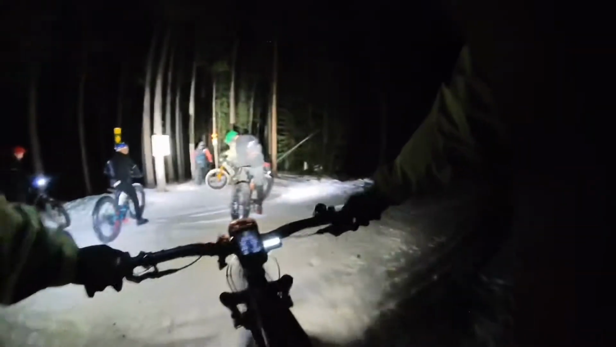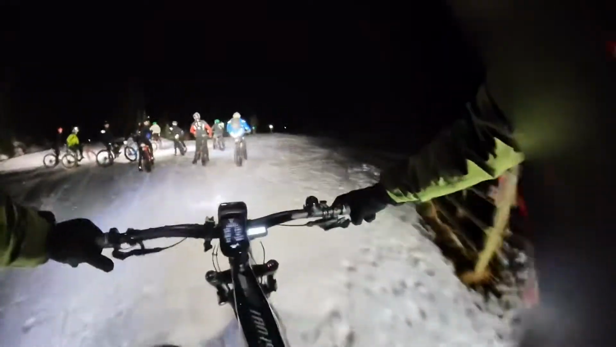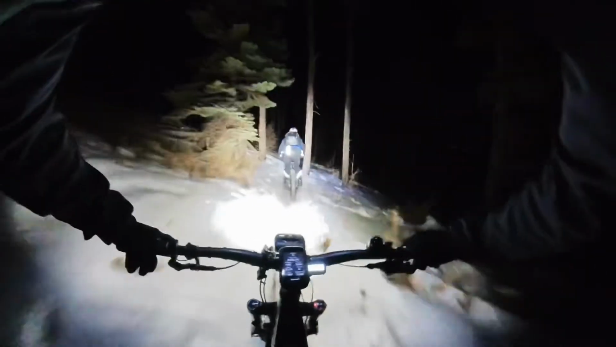I think it's about 2200 lumen, but that's not the main factor here. It's the way it spreads out the light. I found the Niterider was more narrow and like a tunnel vision type. It doesn't spread as much. This one was pretty much lighting up the entire trail, width-wise and distance too. And basically, I didn't even have to turn it on the brightest mode.